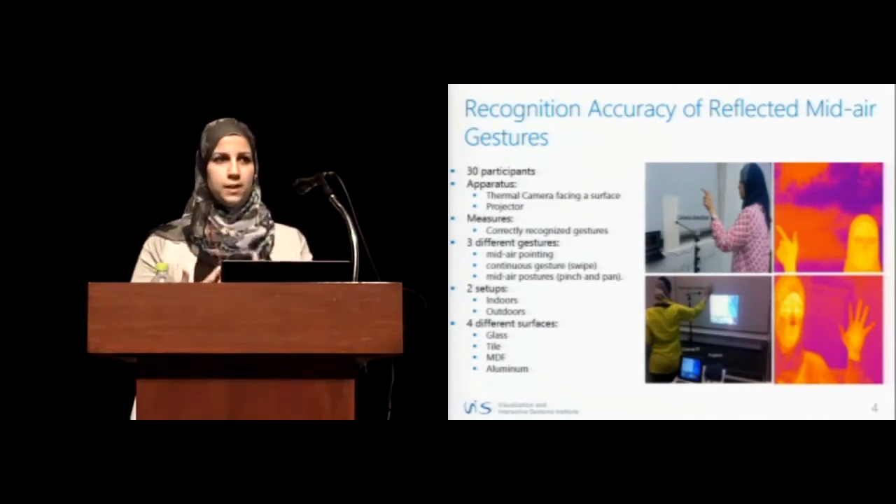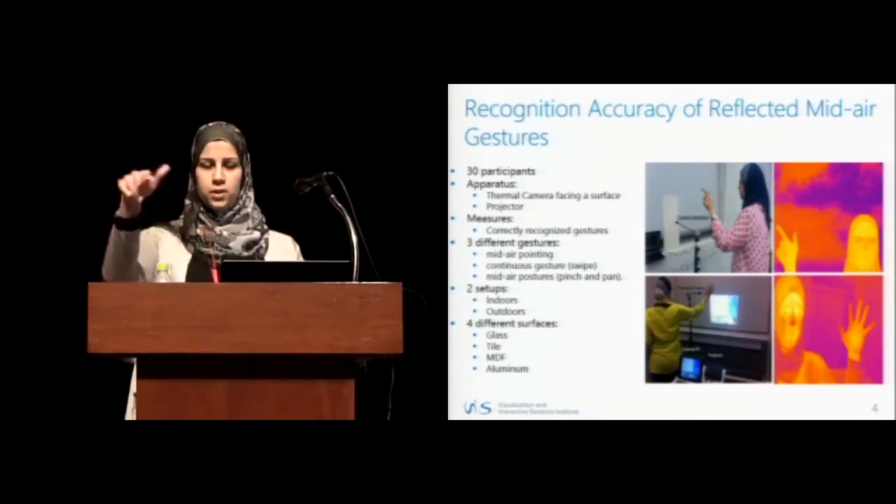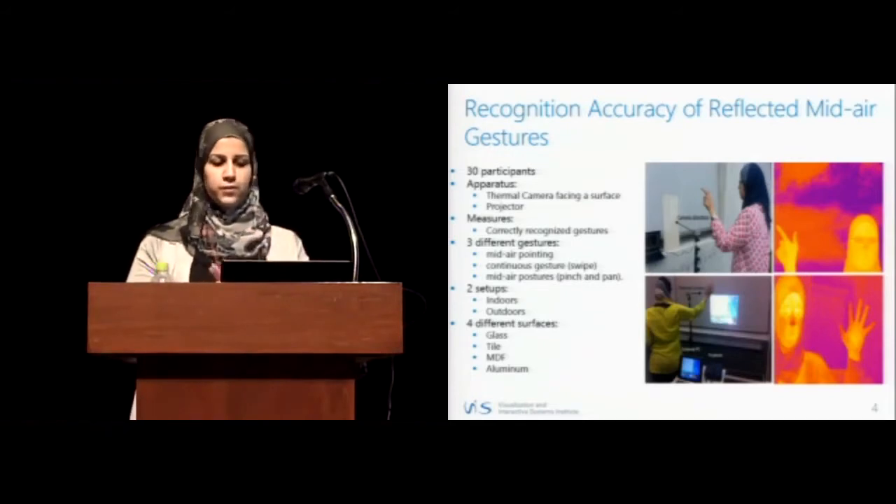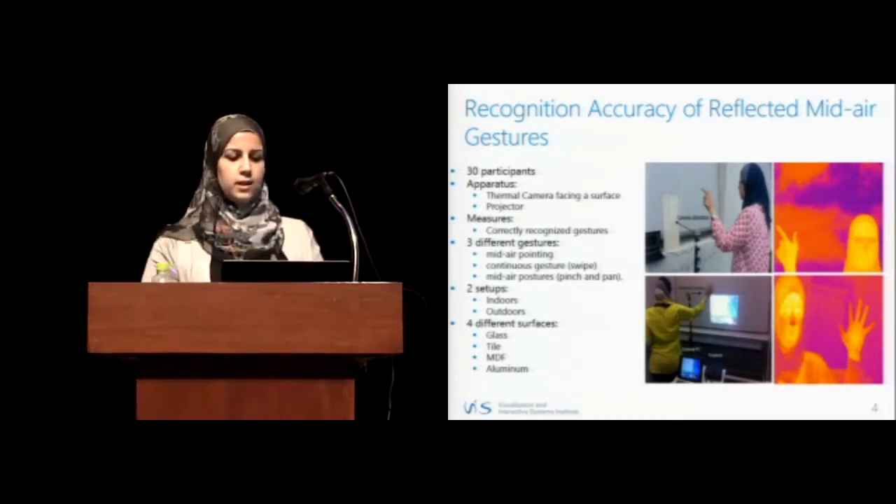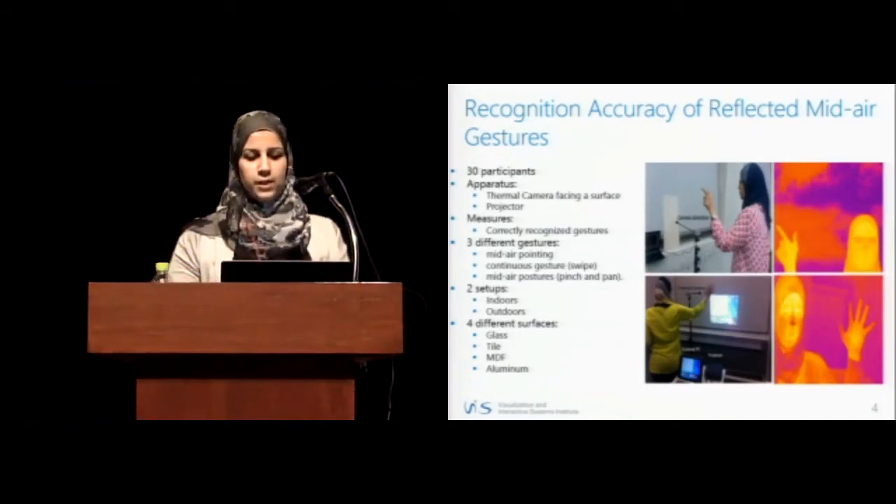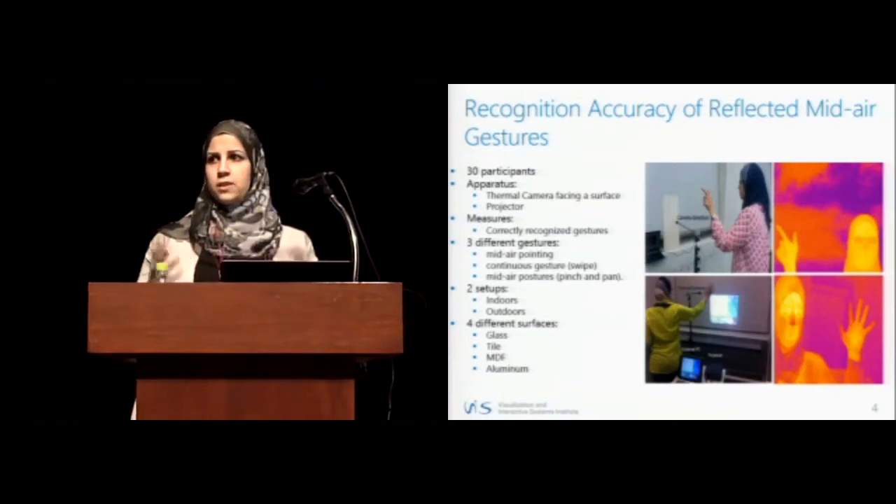And in order to validate the robustness of thermal imaging, we had 2 setups: indoors inside our lab and outdoors on the university campus. And for both setups, we used 4 different surfaces: glass, tile, MDF, which is a processed kind of wood that you can find in offices and kitchens, and finally, aluminum. We used these 4 surfaces as they are the most common surfaces in our vicinity.